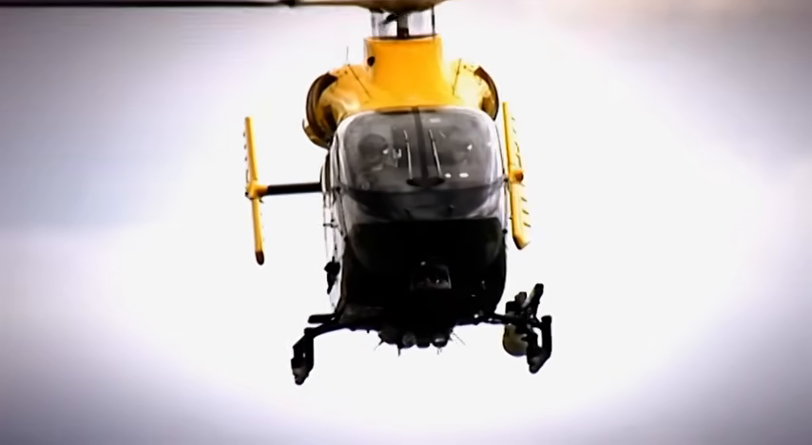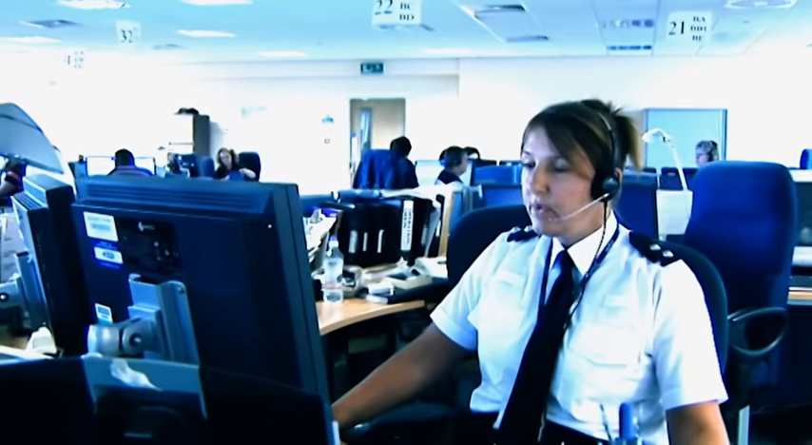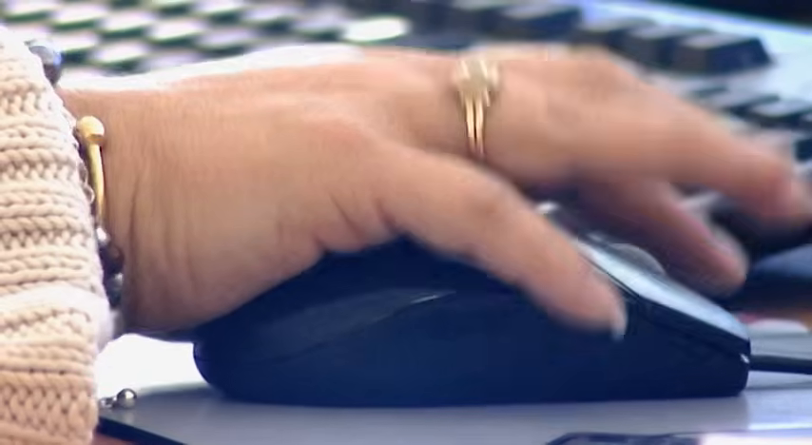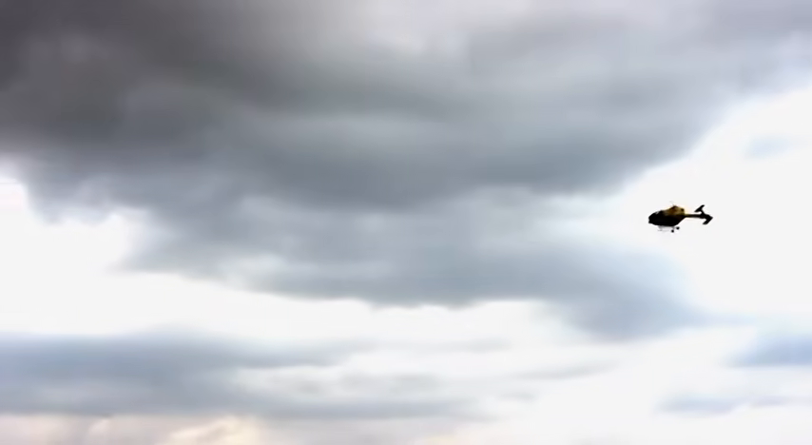The crew haven't much time. Yankee 99 is wanted elsewhere. Sierra Yankee 99, I appreciate you're already committed. We do have another priority incident. It's a fail to stop. It's a stolen car, a red Honda Civic. RPG are showing at this time.